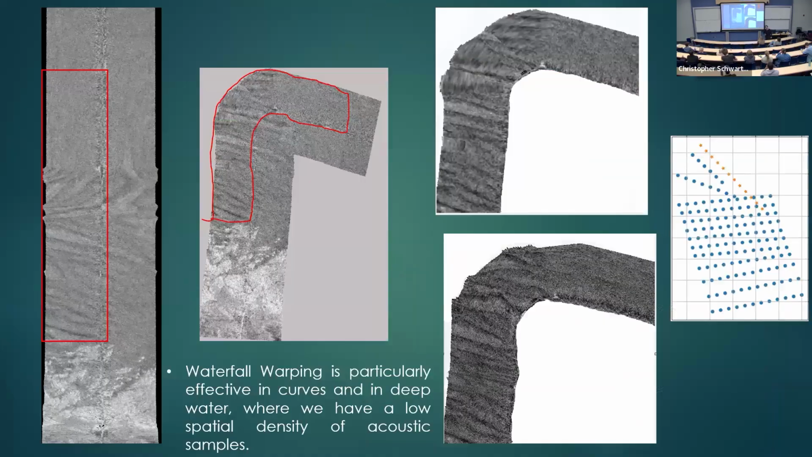But that kind of mapping, we all know, does not work very well in turns. When the vessel is turning, you see artifacts like that. I saw that John Hughes Clark was showing that donut shape. I was thinking about a mosaic in that donut shape. It will be full of artifacts like that. No, you cannot avoid it.